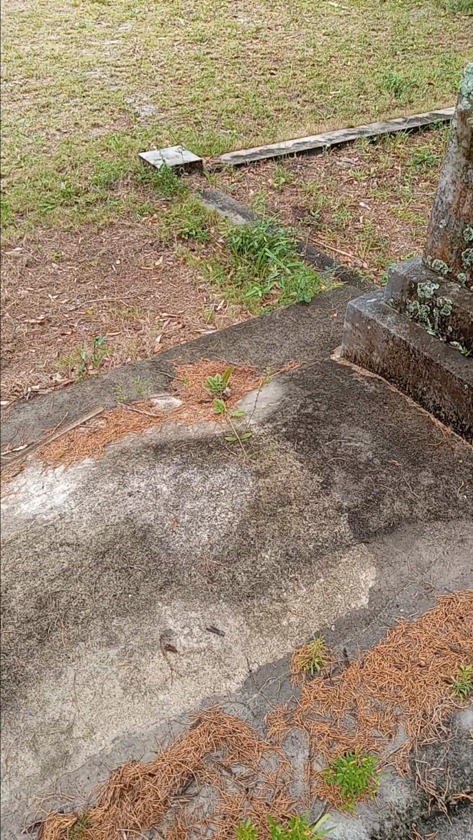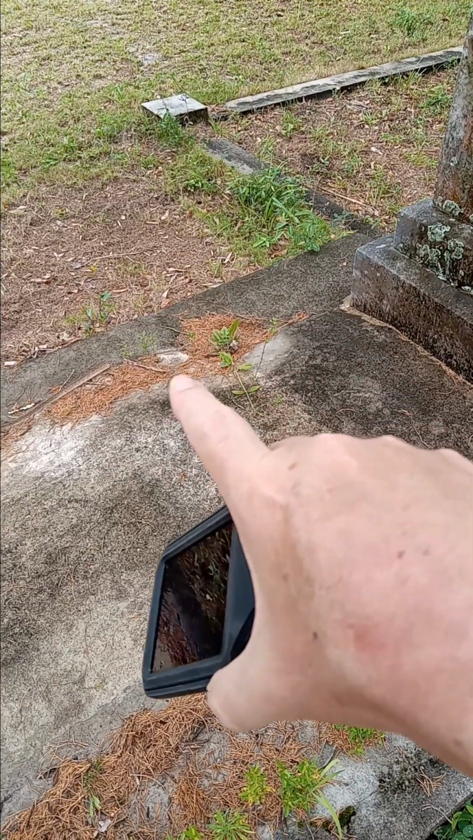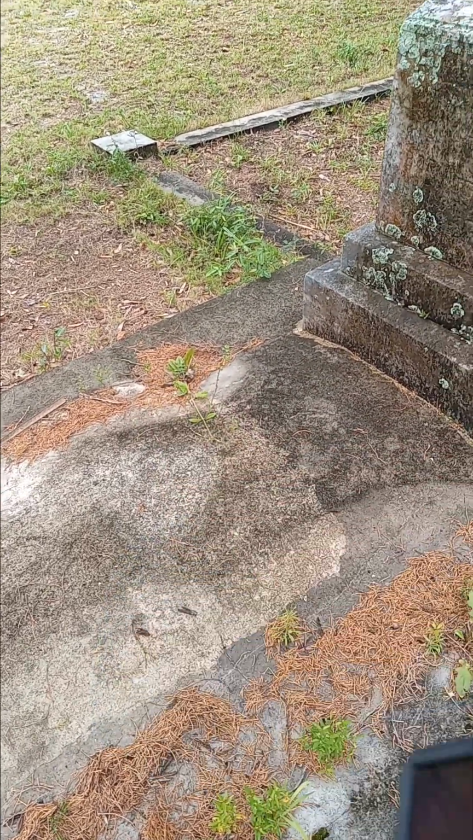Having a hard time seeing my circular area to get right on there. There it is. See that cooler area there? I'm right on top of it now. I can't see what the temperature is, but see the grassy area, or this area here, which could hold in water. So it may or may not be paranormal.